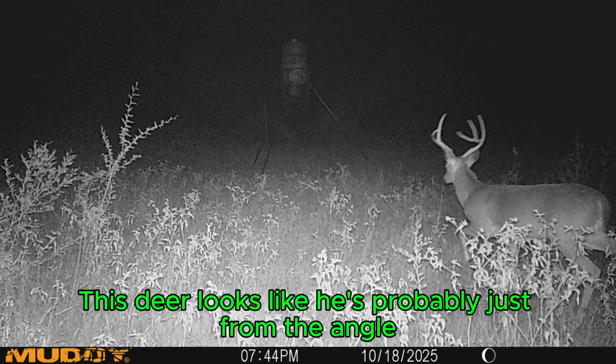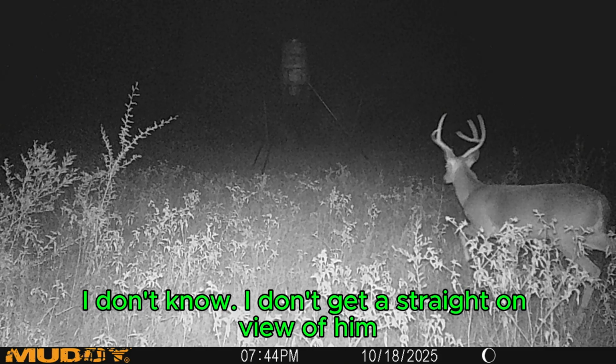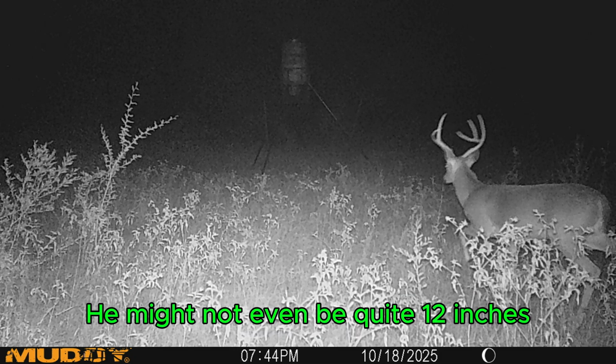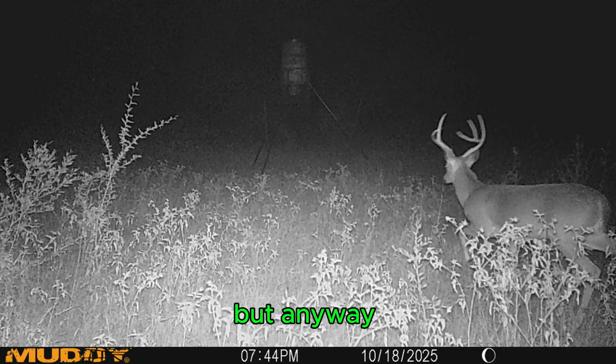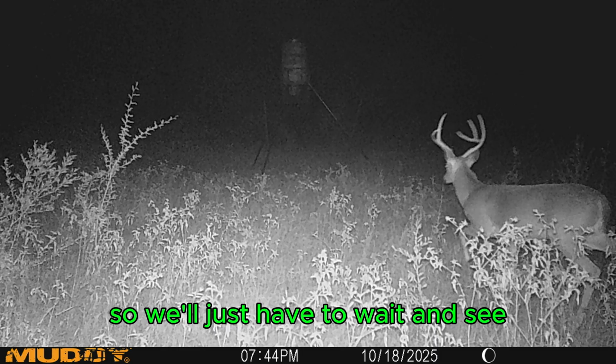This deer looks like he's probably, just from the angle, maybe 12 inches. I don't know. I don't get a straight on view of him. He might not even be quite 12 inches, but anyway, he could grow up to be a pretty decent buck. So we'll just have to wait and see.